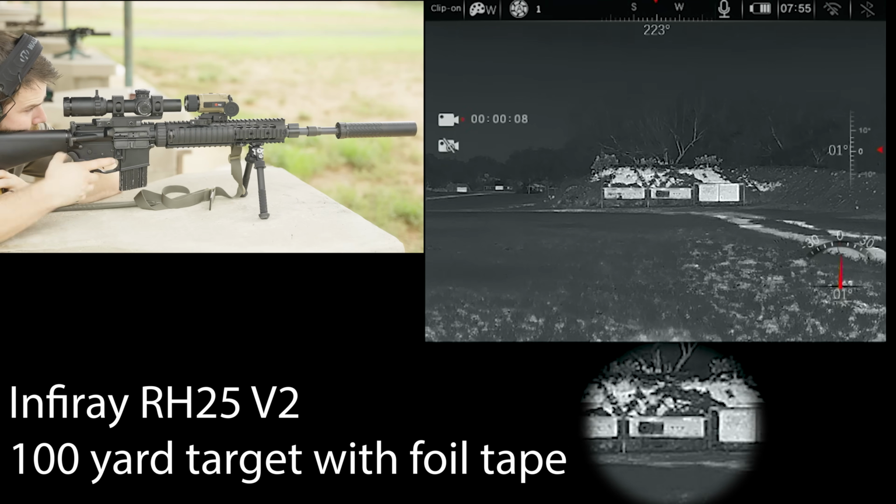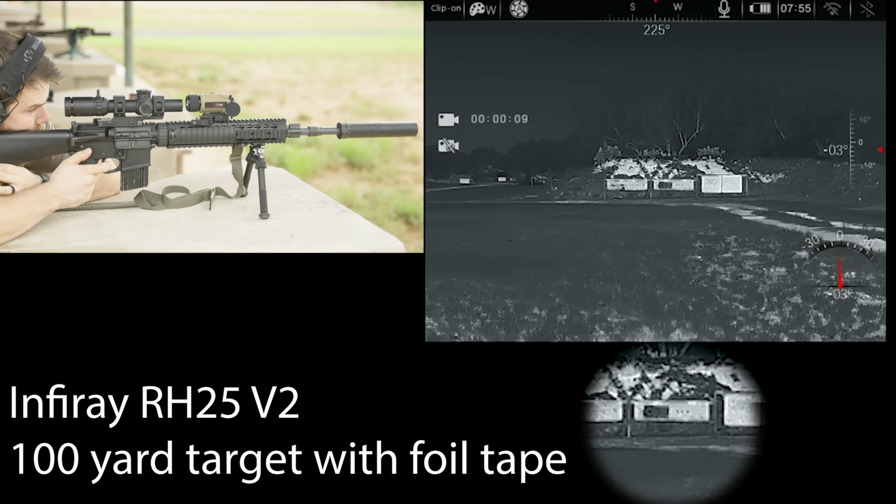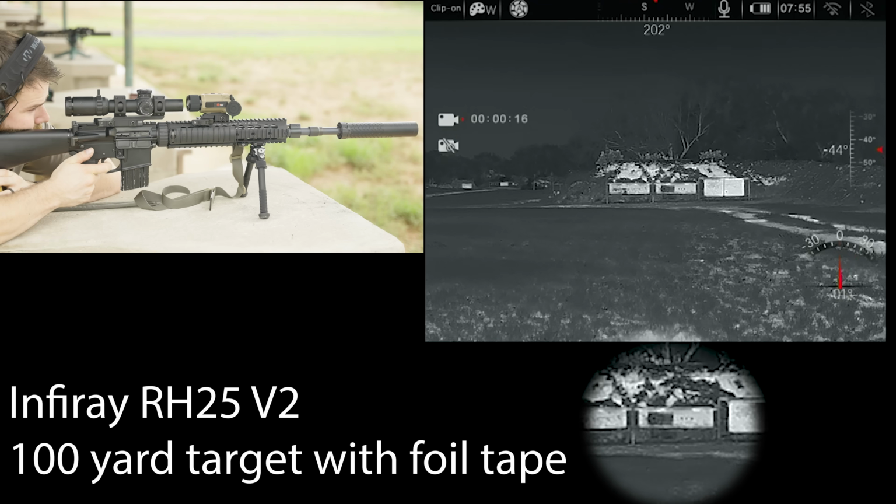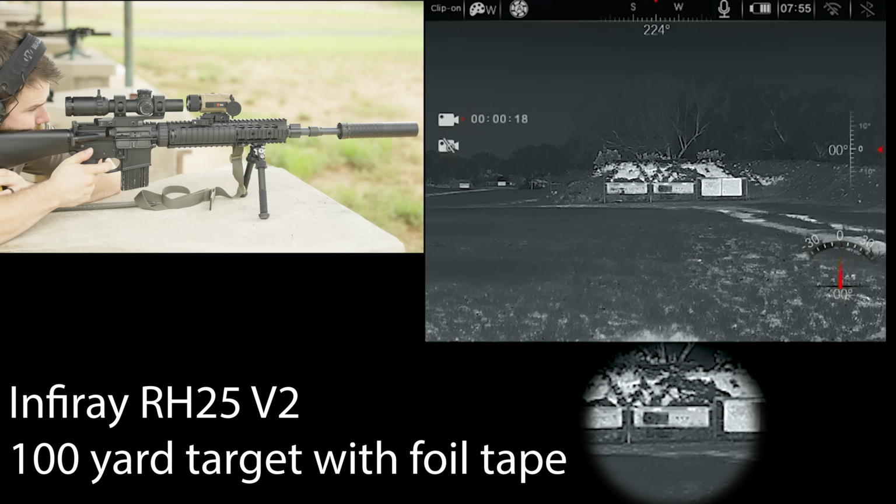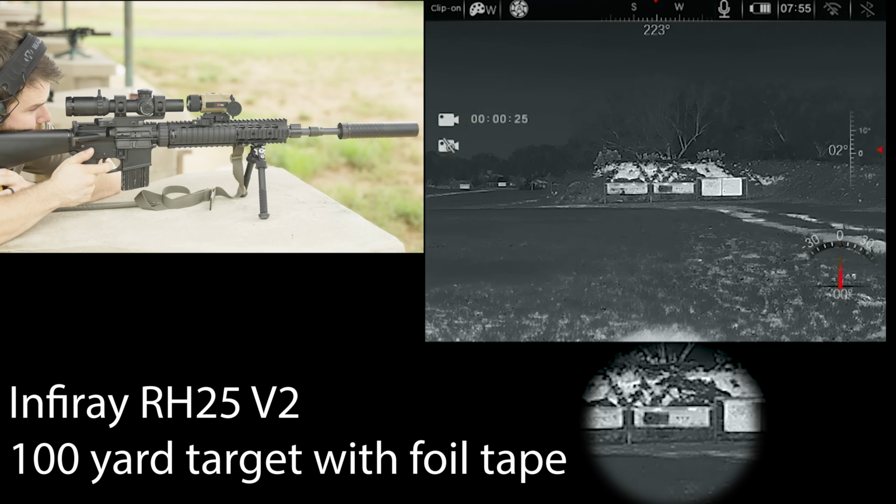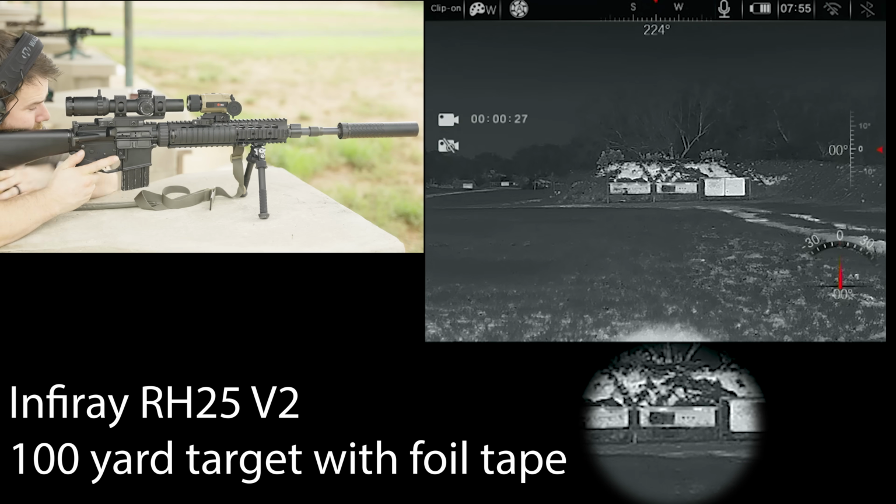The RH25 V2 did pretty solid in terms of thermal contrast. You can clearly see those pieces of foil tape to the right, as well as that main piece of foil on the target itself. One thing I did find interesting is you'll notice there are no impacts on target because the RH25 factory collimation did not have me on paper.